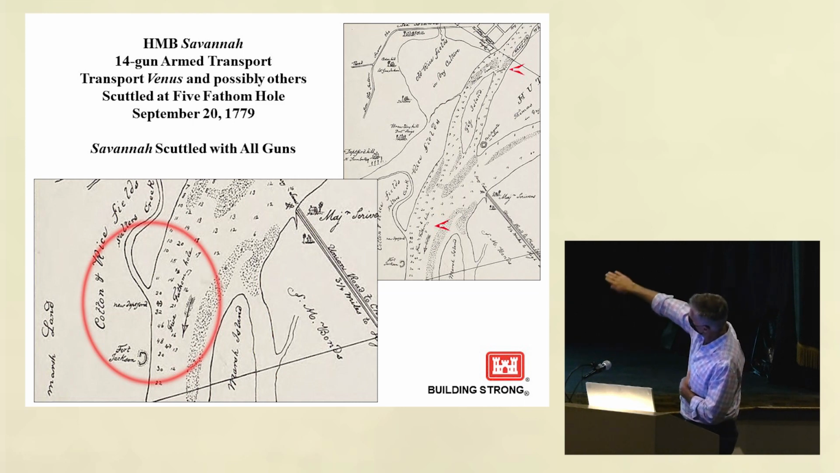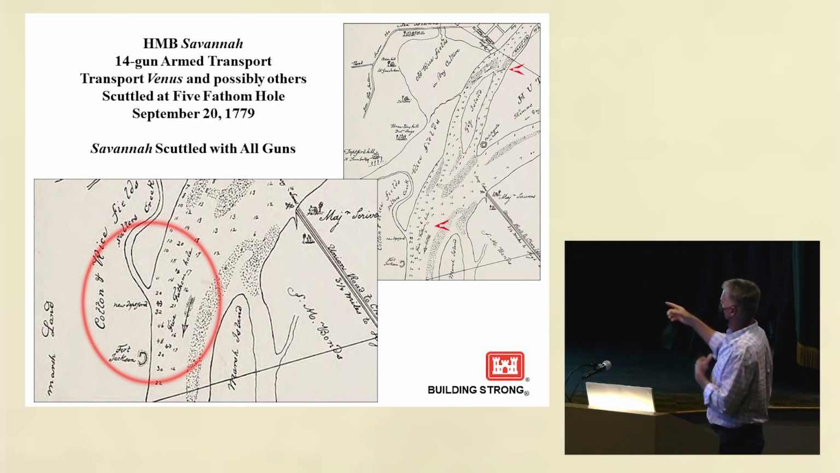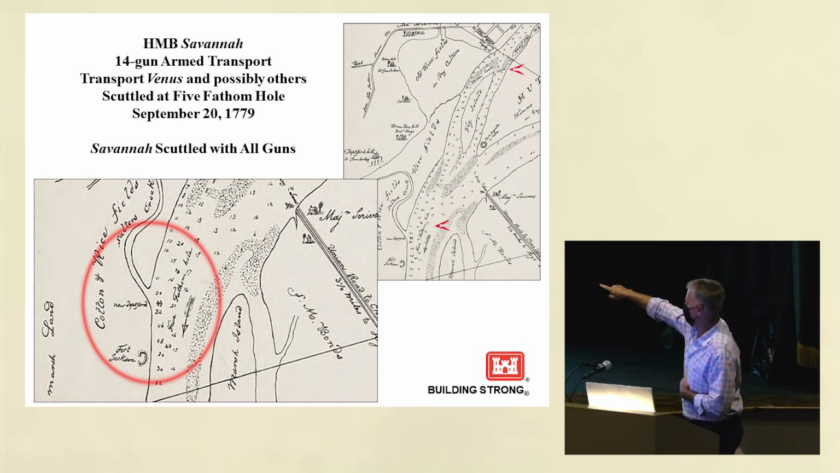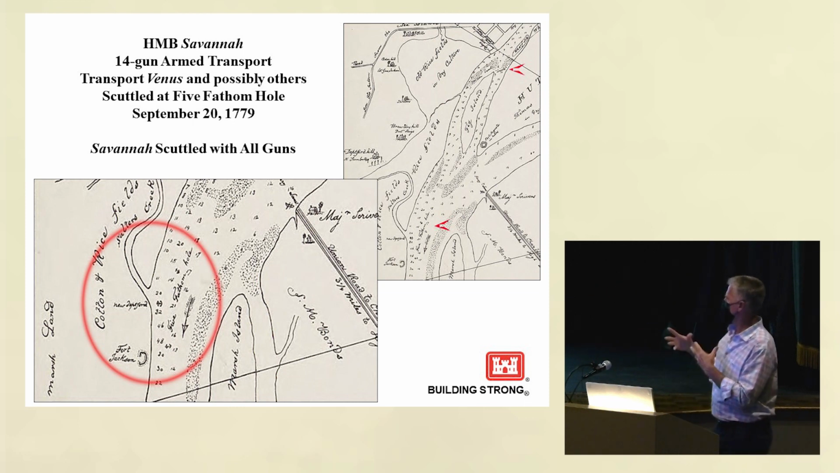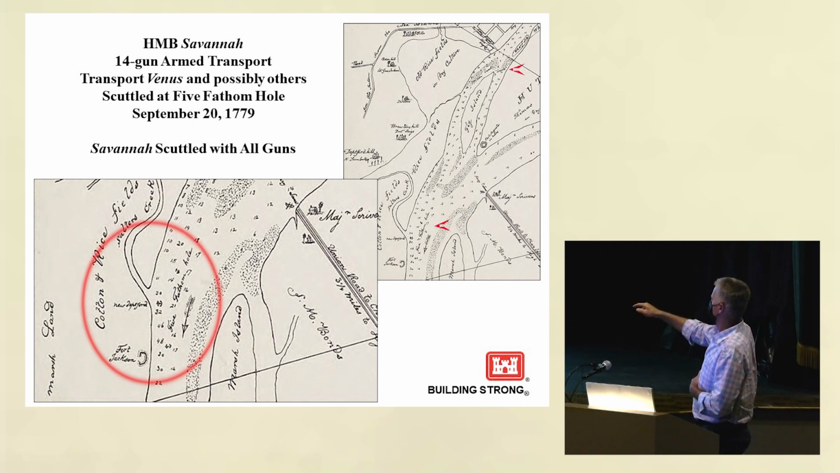You can see the name 5 Fathom hole, or exactly 5 Fathom hole, which a fathom is 6 feet. It was an anchorage. And it was an historic anchorage for a long time, and you can see the little anchor symbols that show that it is an anchorage. And they were scuttled at 5 Fathom hole, and this is exactly where the cannon are located, just opposite and just a little upriver from Fort Jackson.